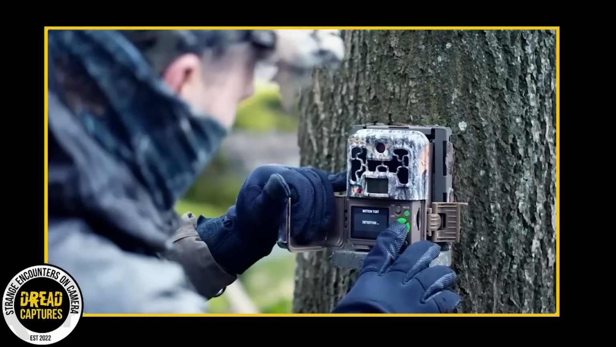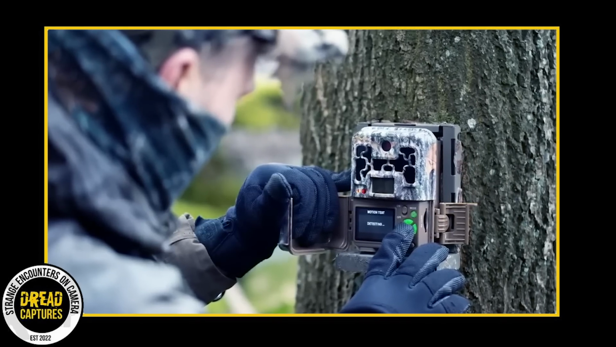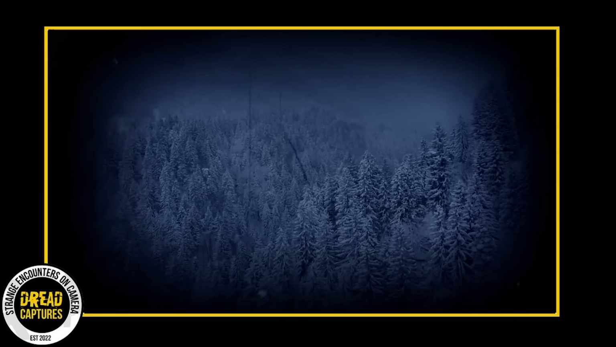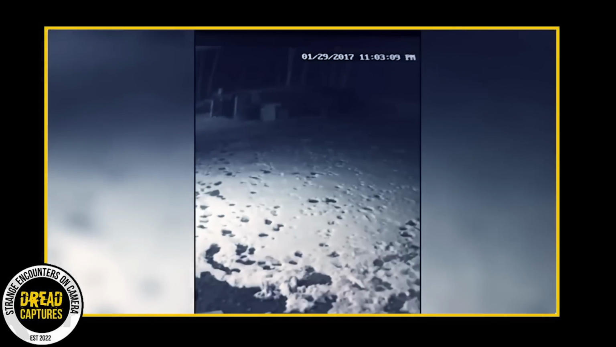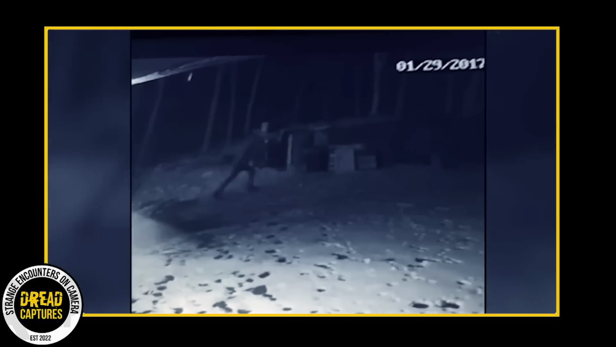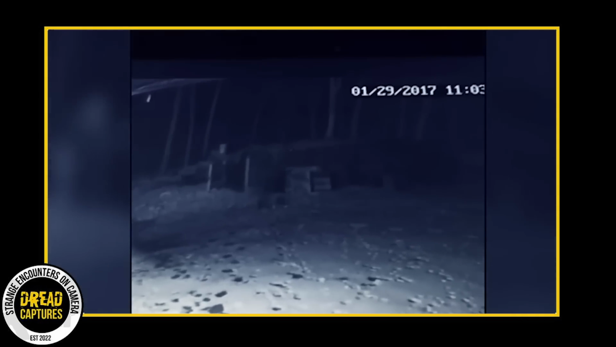Let's think about this. Imagine you set up a trail camera to catch the predator that is eating your livestock and you capture this footage. A humanoid creature creeping through the back of your property, heading straight for the barns. First of all, what is this thing?